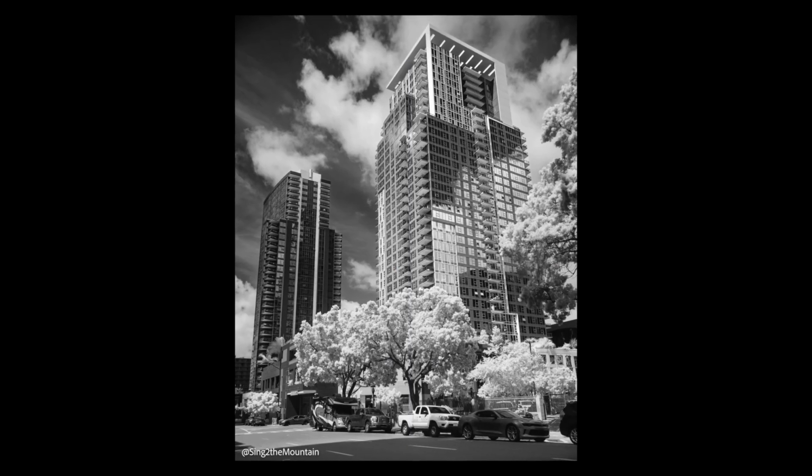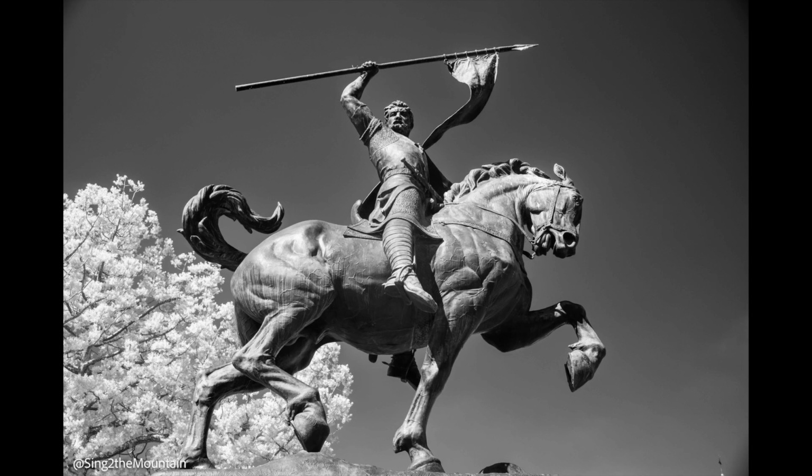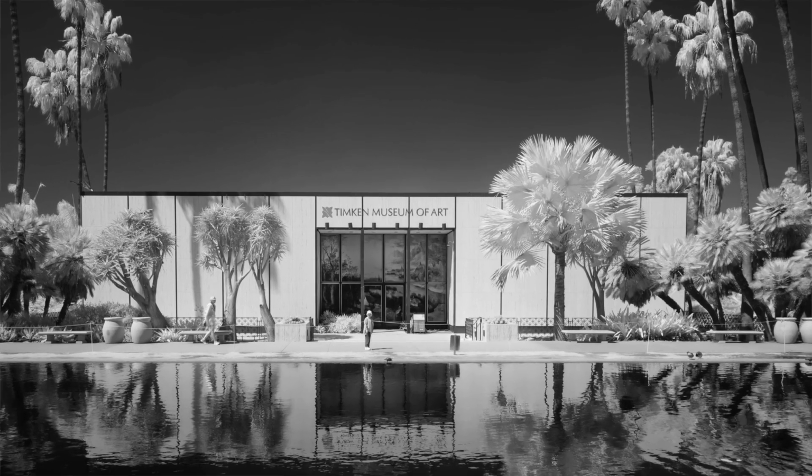Some of the surprises or the discoveries that I've made for myself is what it does with anything that has chlorophyll in it. It tends to show up as very bright white. Most of the images I'm capturing, I'm doing in monochrome.